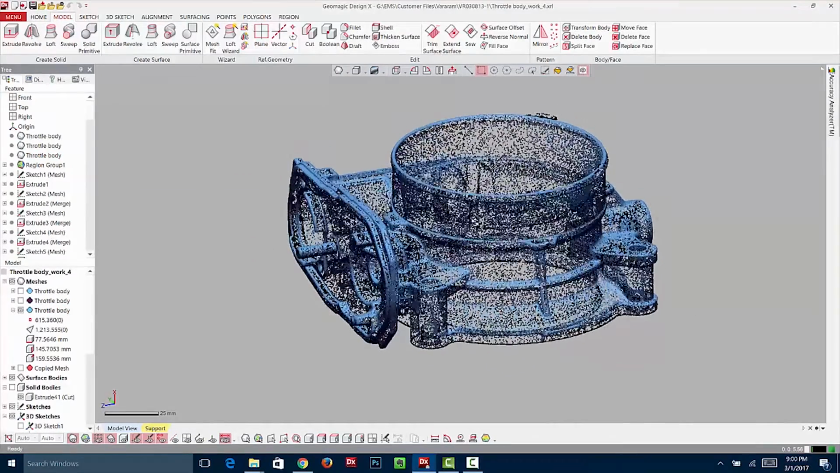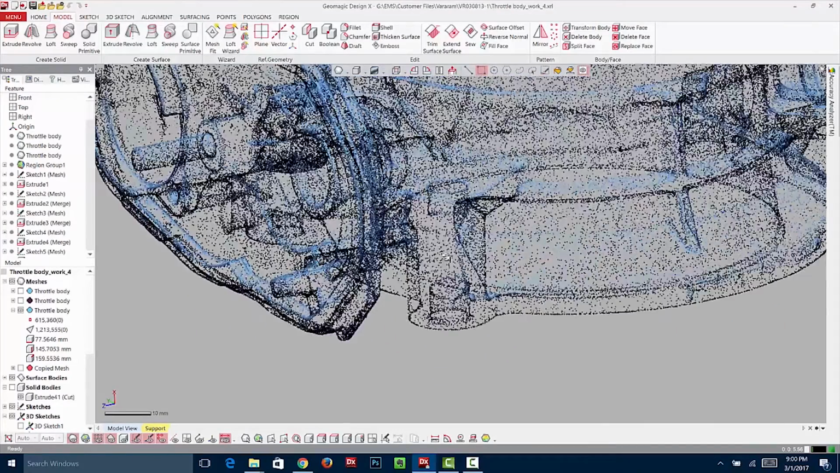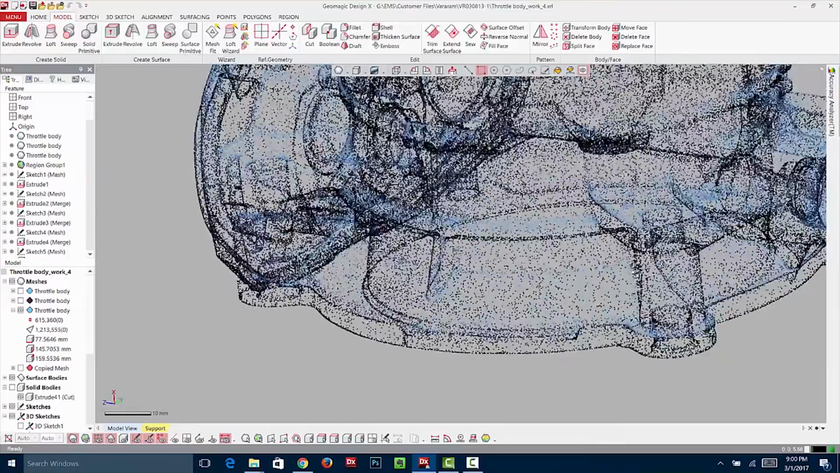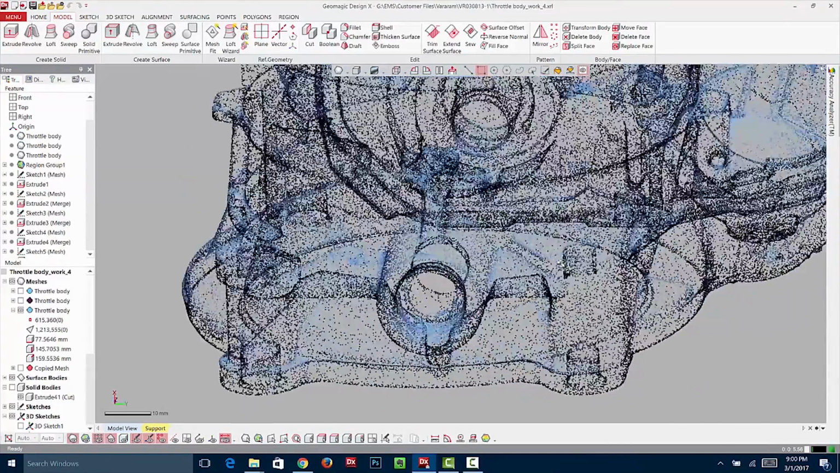So if you take a look here, this is the scan data from the Zeiss system, and we'll just zoom in and you can see the level of detail. You can see the parting line here. You can see some flash on the part. This part was cast, so you can just see how detailed it is.